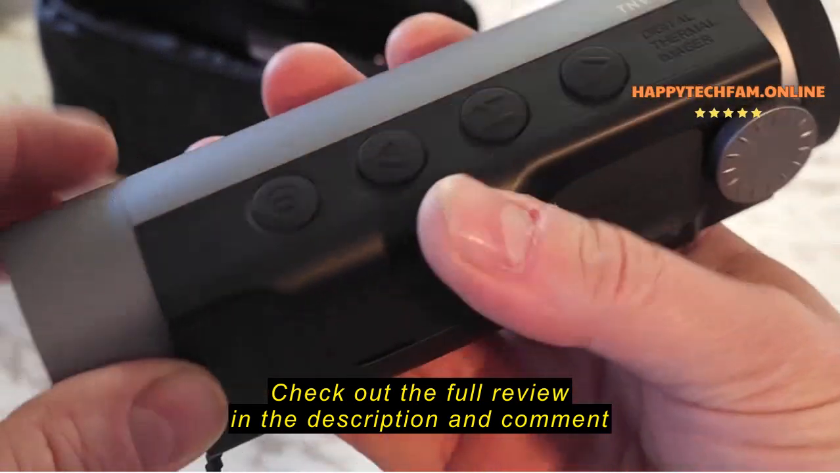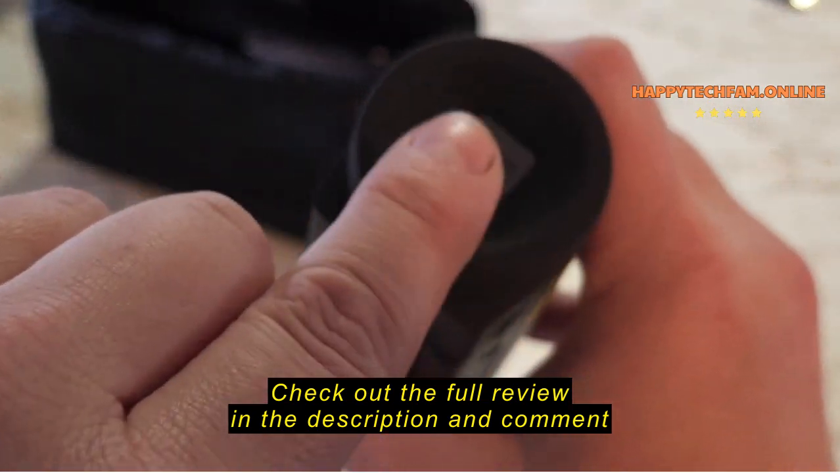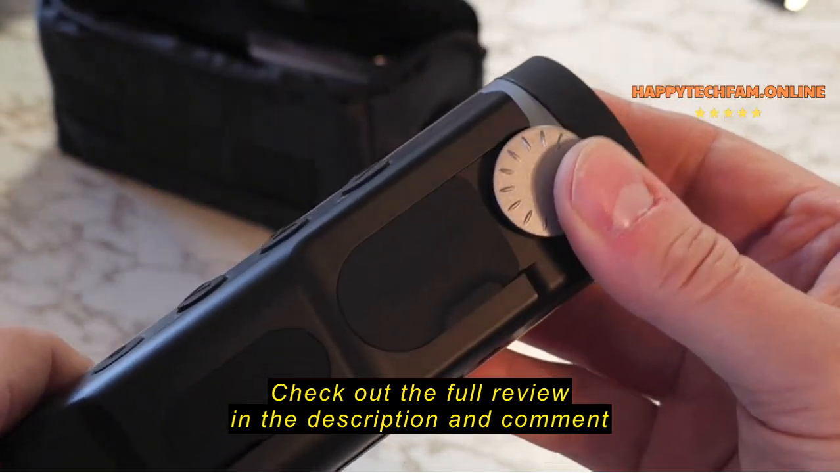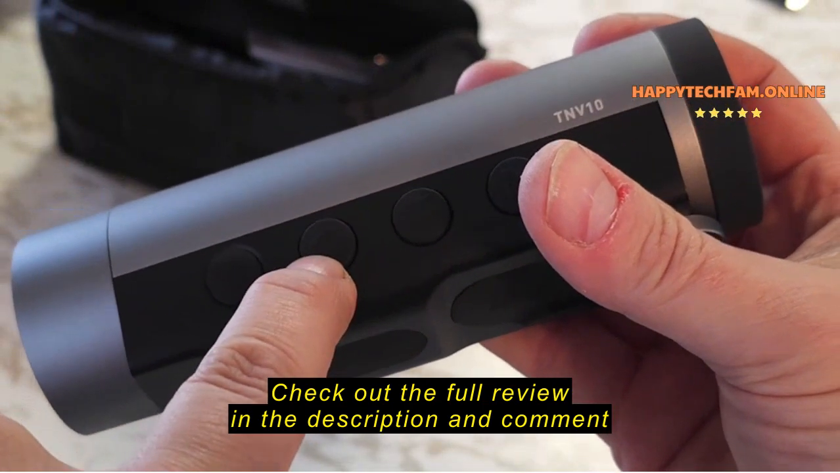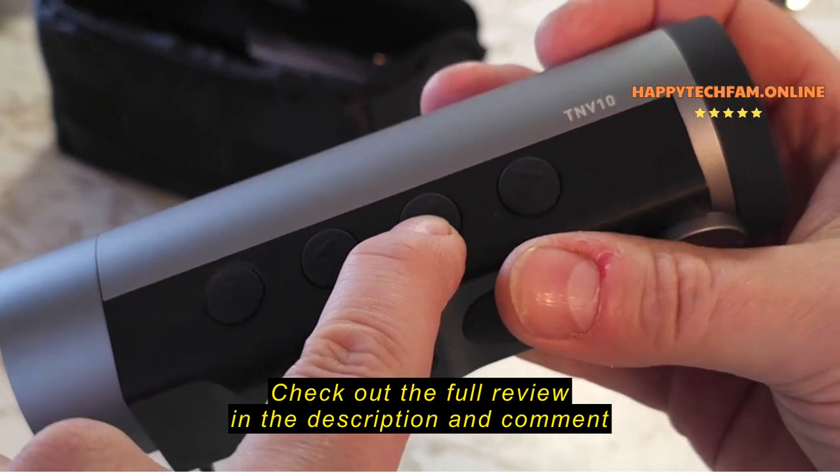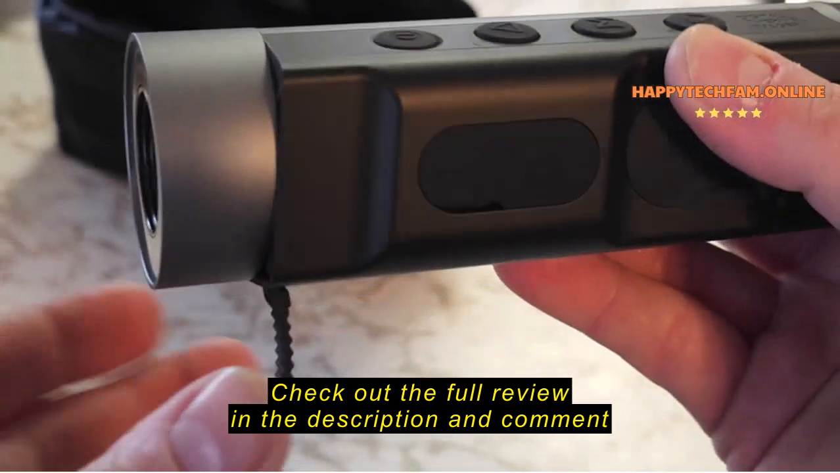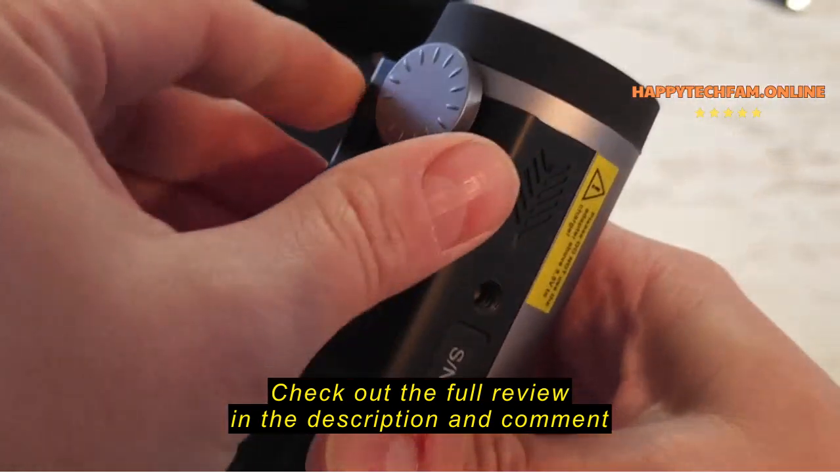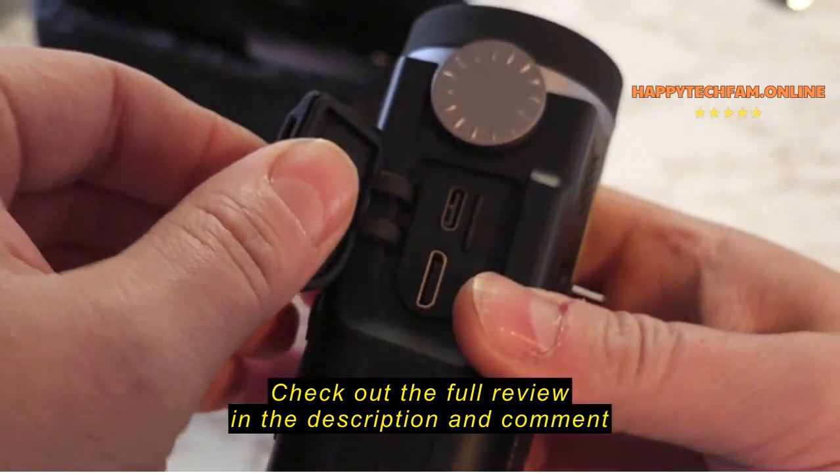Very small, very well built. That's the dust cap, I just took it off. You look through this end, you adjust it with your eyes right here, works very well. Power on, still picture, take a still picture, select through 5 different color imaging, and 0, 2, or 4 times digital zoom. Also over here is an HDMI out and your memory card and where you charge it.